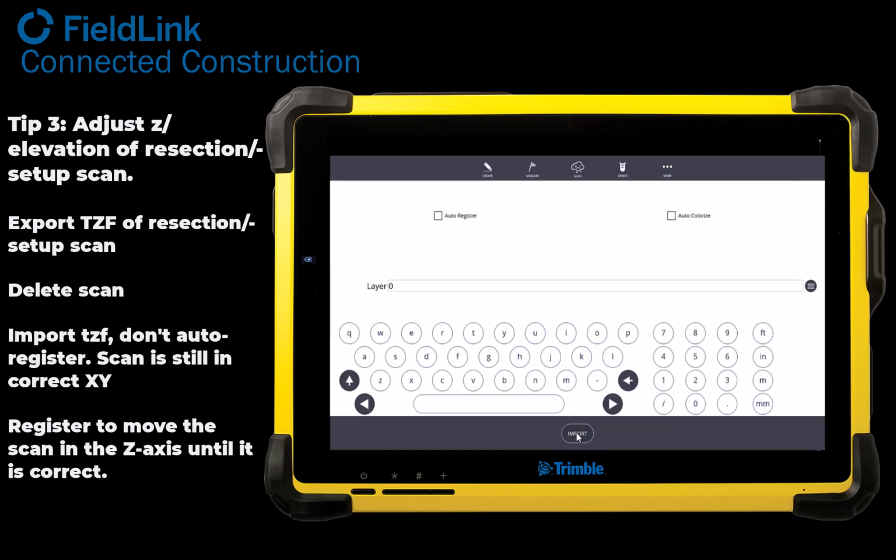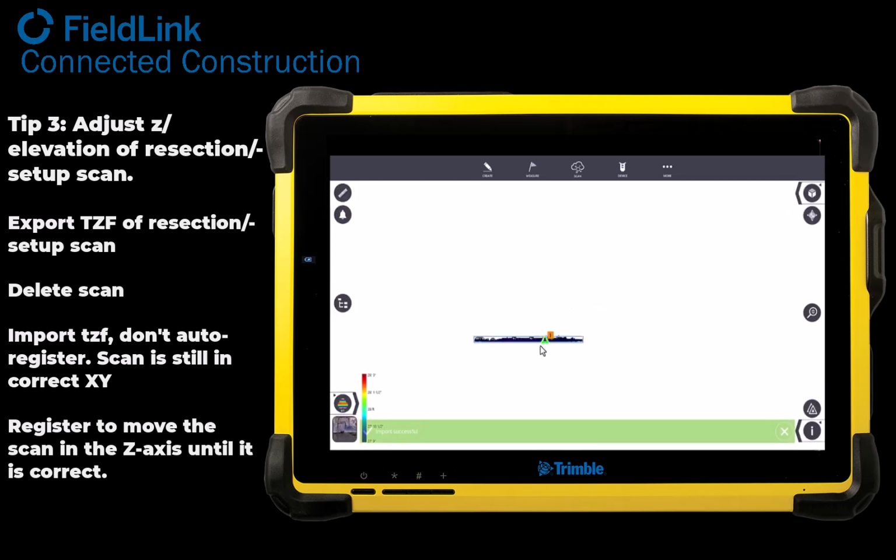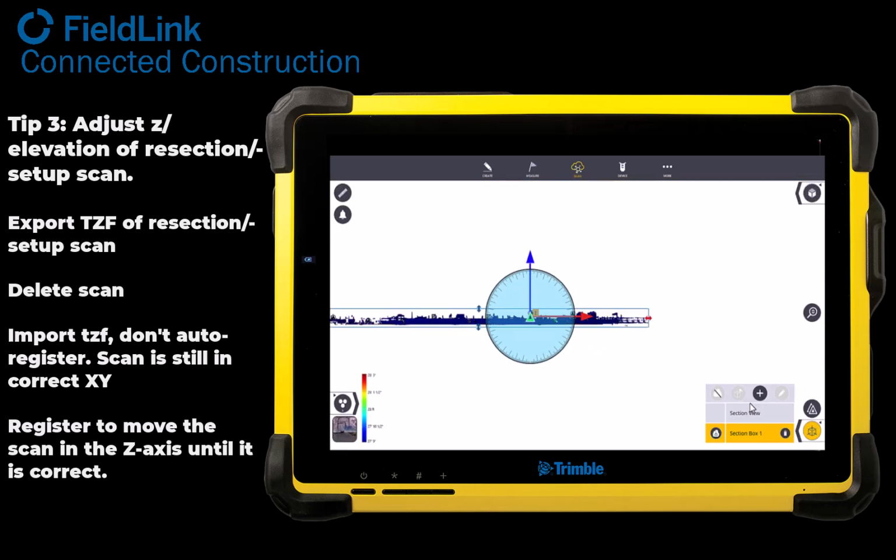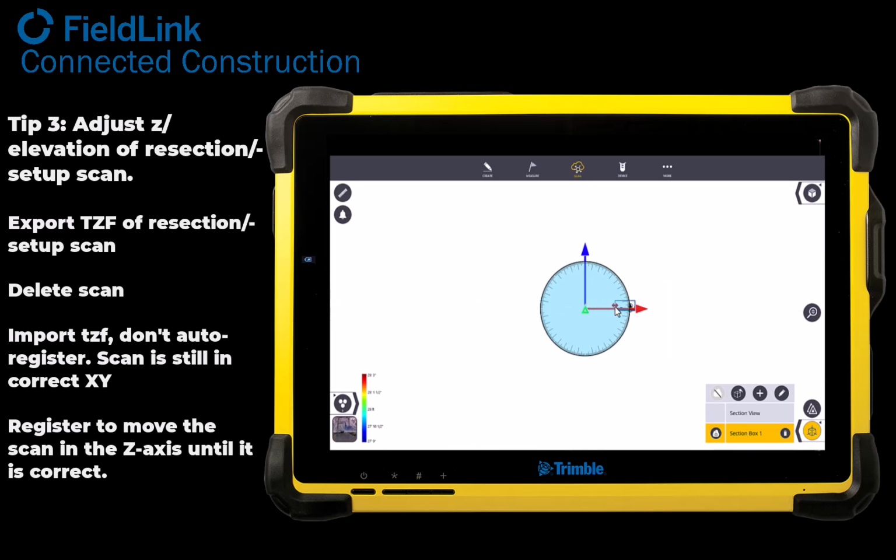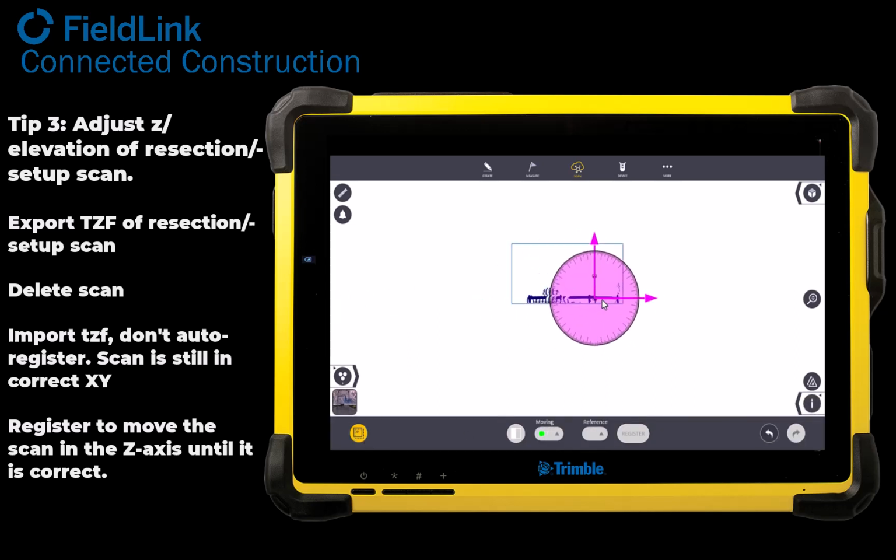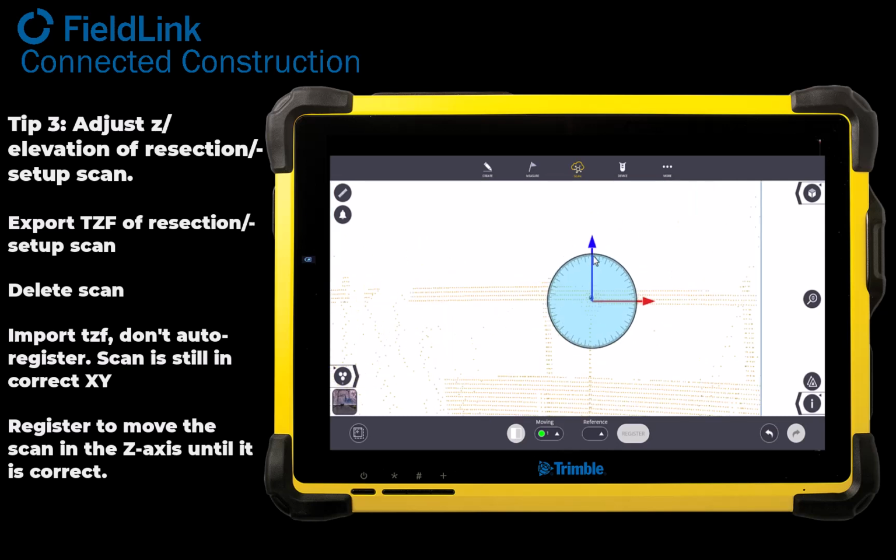Grabbing it and importing it, not auto-registering it, so we can keep the correct XY. Then once it's in, what we can do is just go to register. And the really nice thing, especially with the latest release of FieldLink, is the ability to use this section box to then align this up. So what I'll do here is essentially just make a section box around this area, drag the scan over, and then move it up. So here I'm just grabbing it by the blue arrow and aligning this to the middle there roughly.